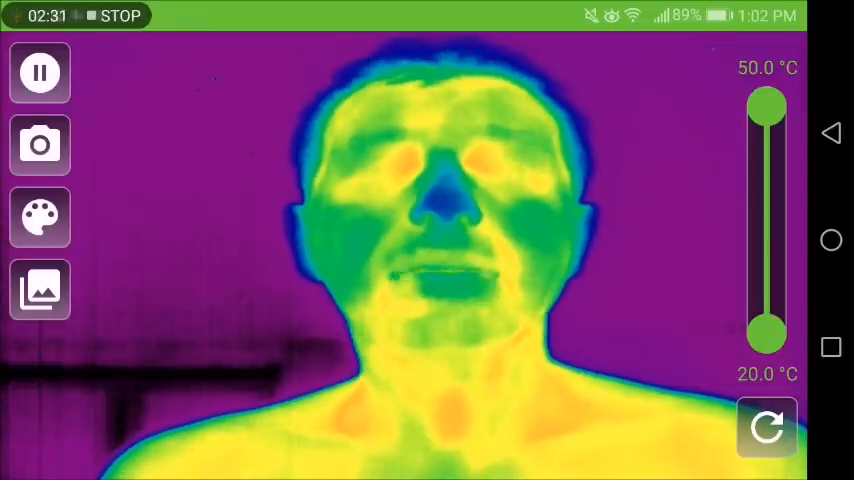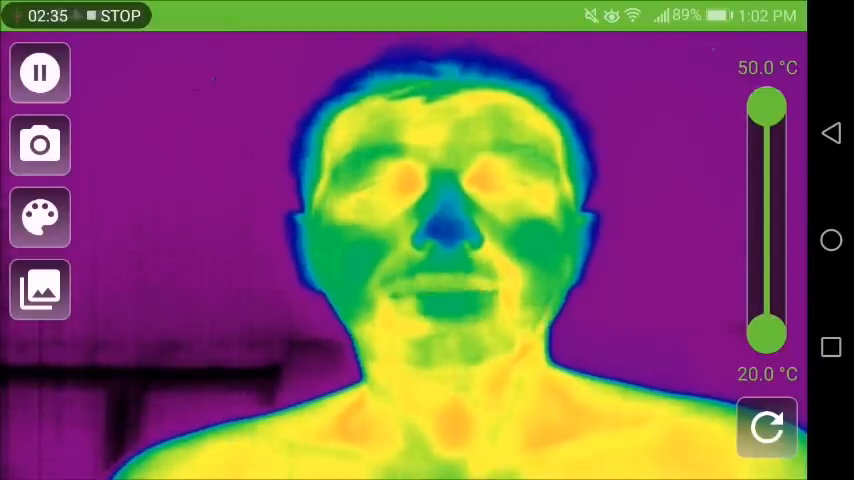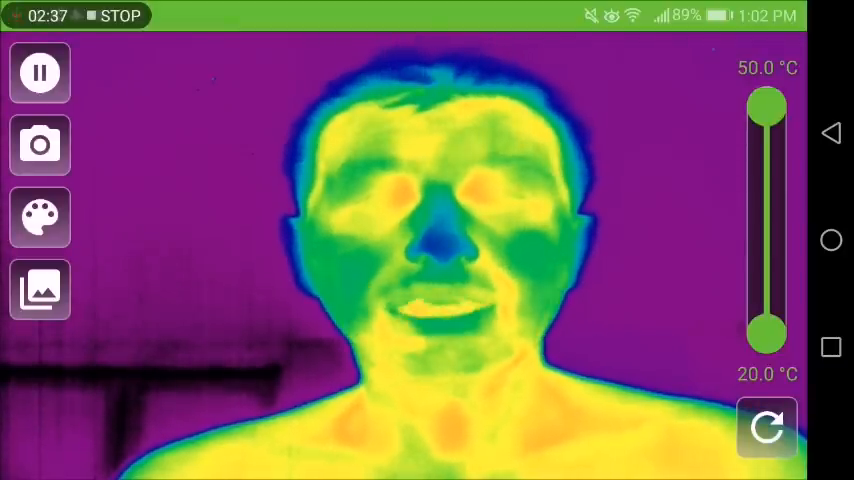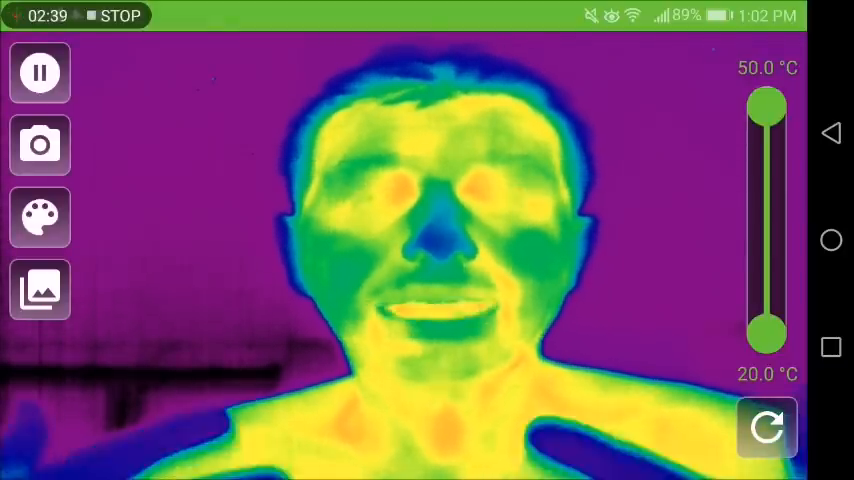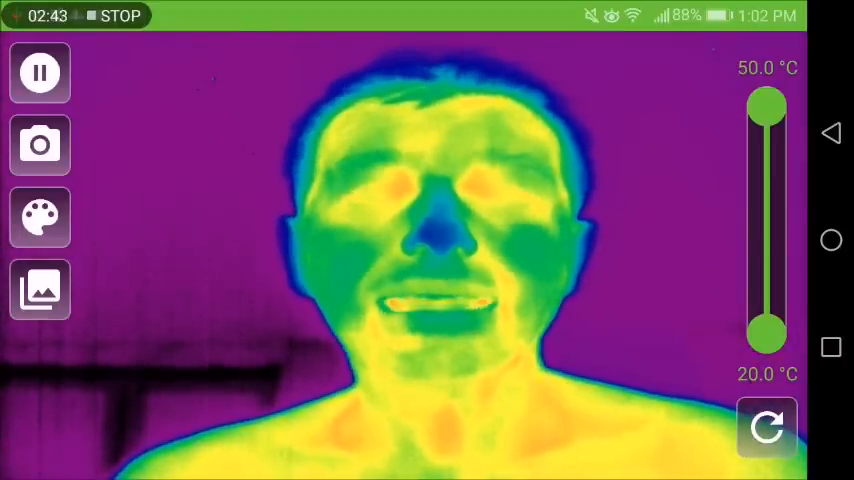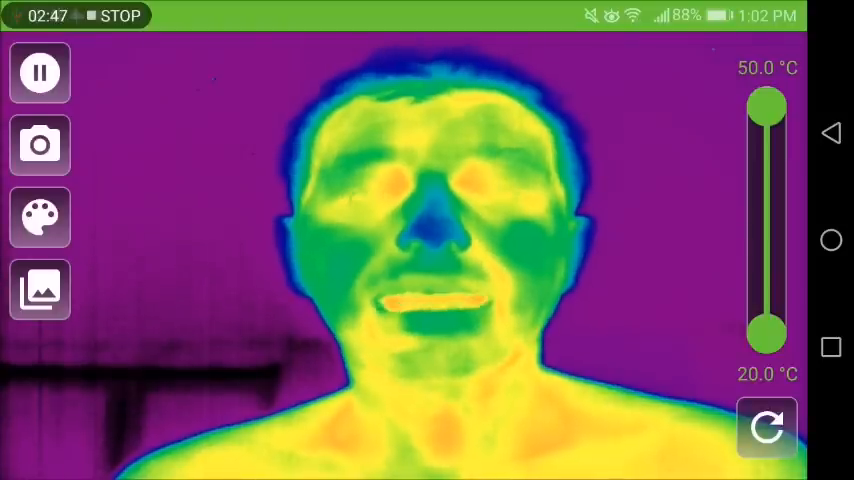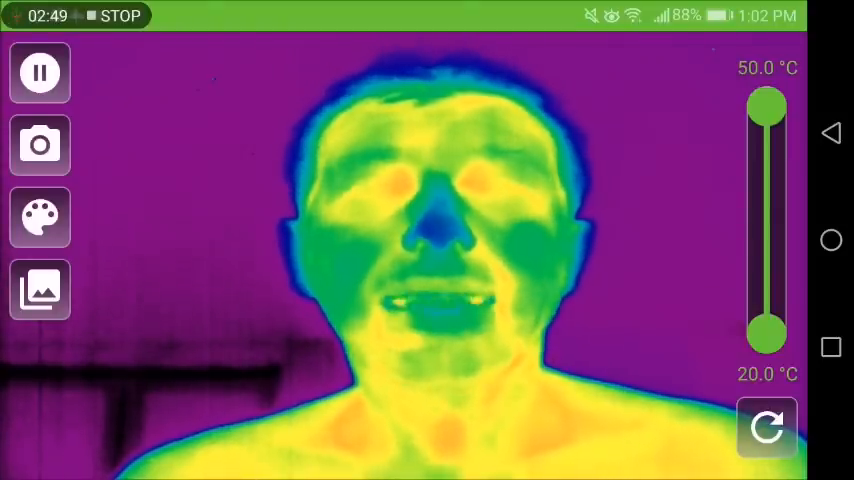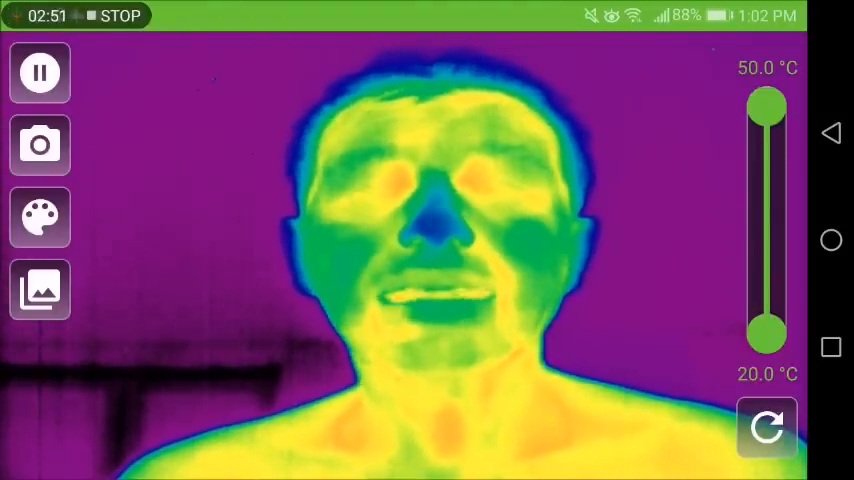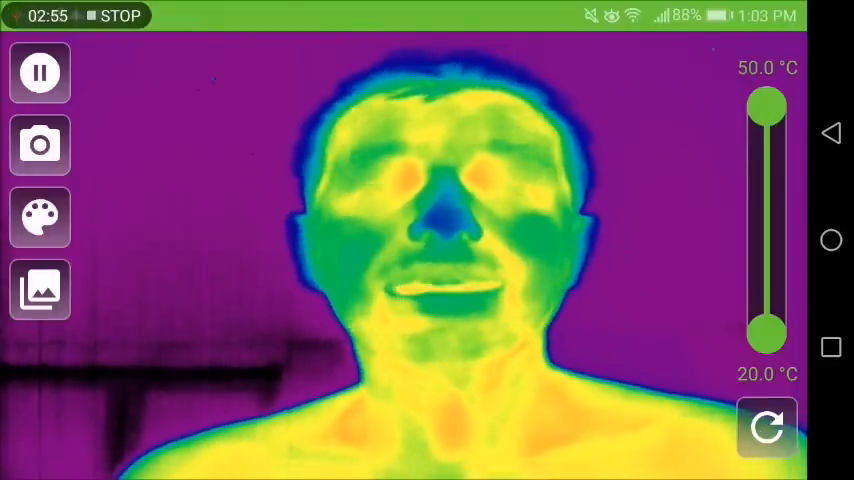Now, the nice thing about thermography is that it's actually very stable. As you can see, for the last 2 minutes or so, the colors didn't change much because the actual temperature of the different parts of my body didn't change much. I've worked with bioenergetics and bioradionics and these energetic devices over the last 20, 30 years, and usually it changes a lot, right? There's a lot of changes and you don't have a stable reading.